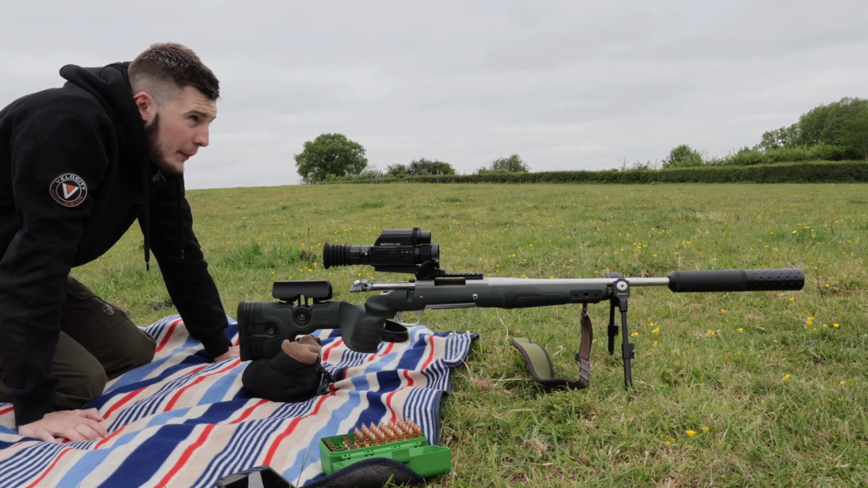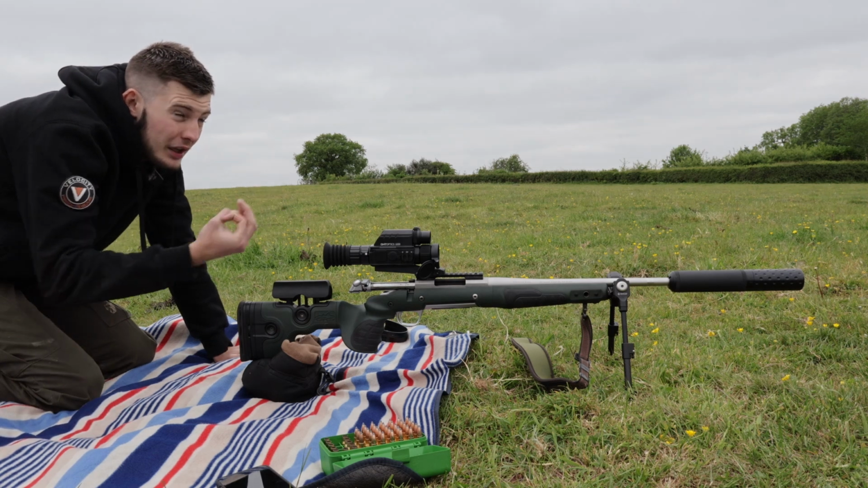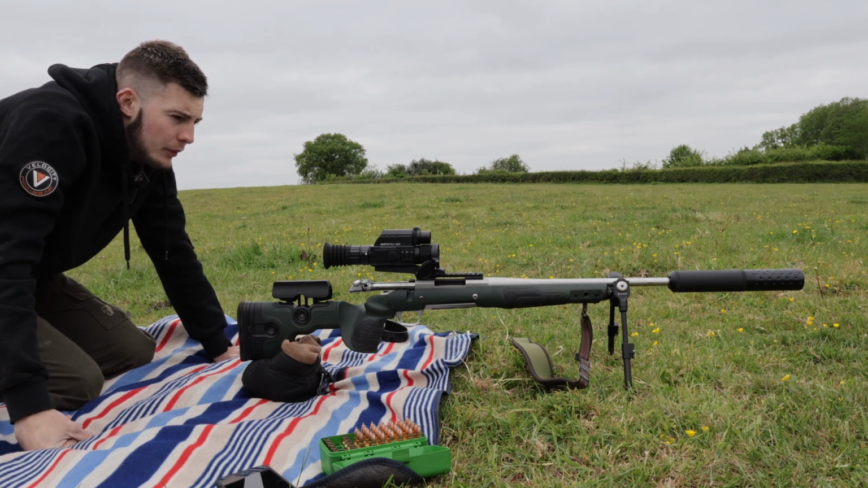I'm confident it still will be bang on though, so I'll be happy if both of those bullets go where I'm aiming, within that inch, little targets. Then I'm happy this is all set up and ready to be used on live quarry.